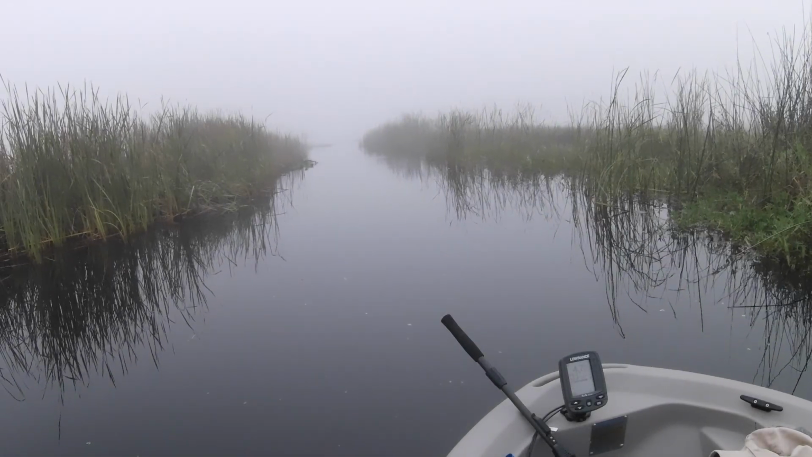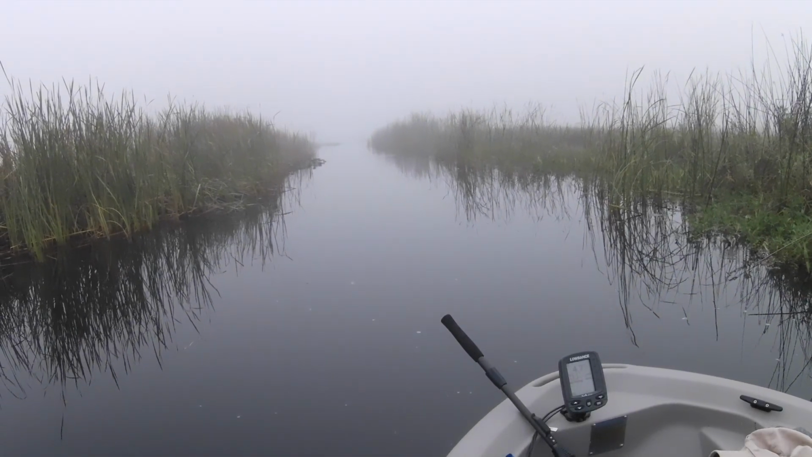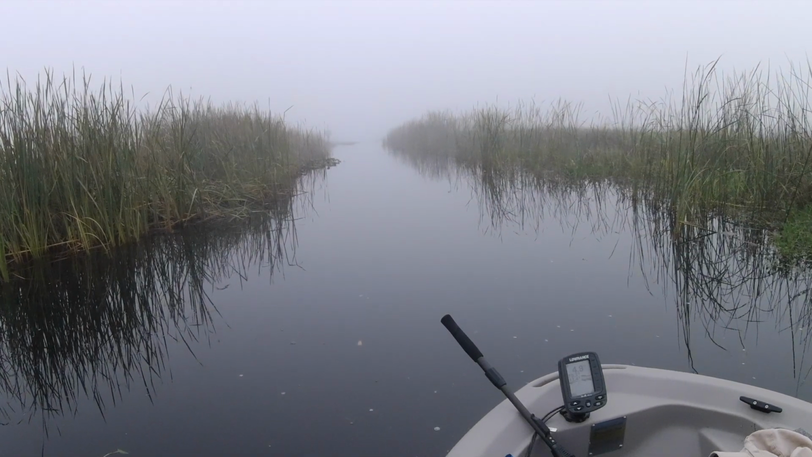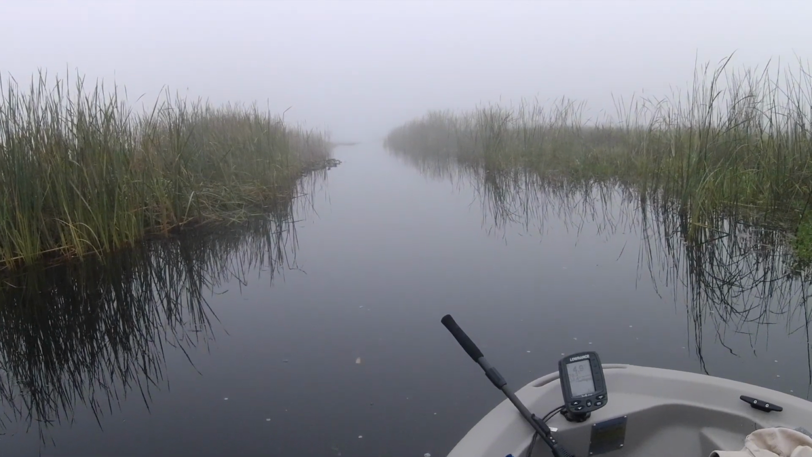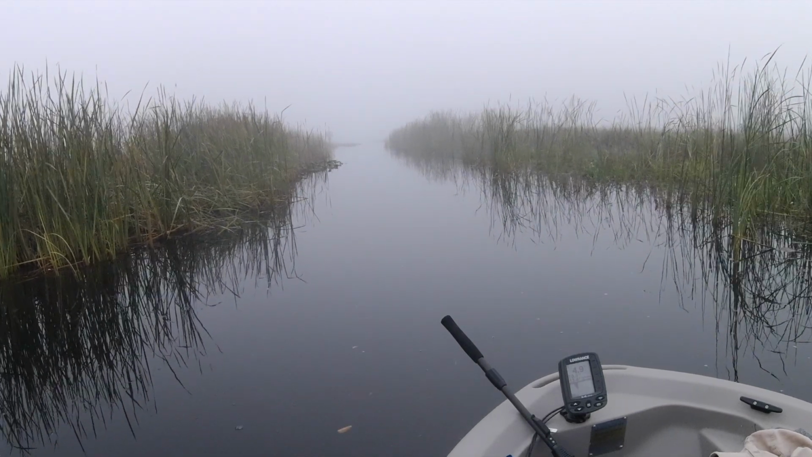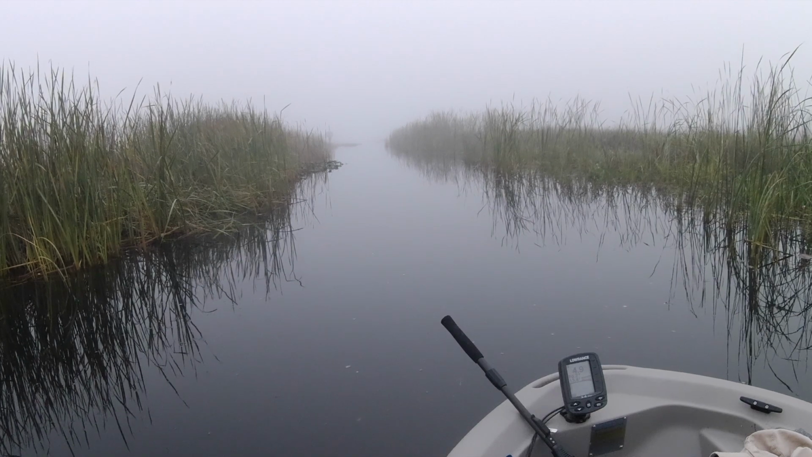Good morning. It's just a couple of minutes before sunrise now. A little foggy out here. So foggy that I can't see the end of the cut here, and I'm certainly not going to go out into open water where I might get run over. I have the Panoptix Livescope turned on.